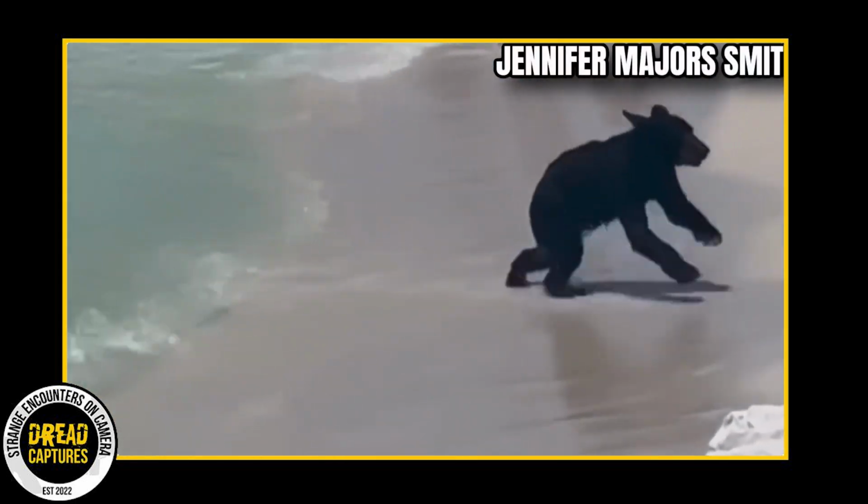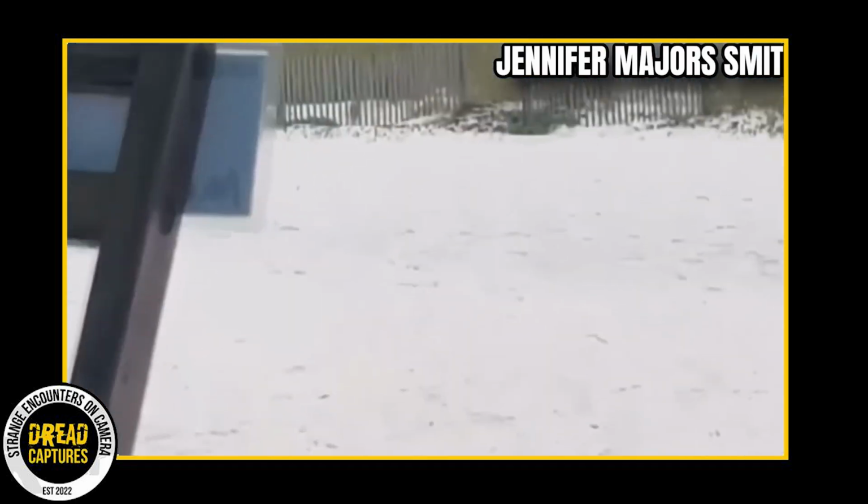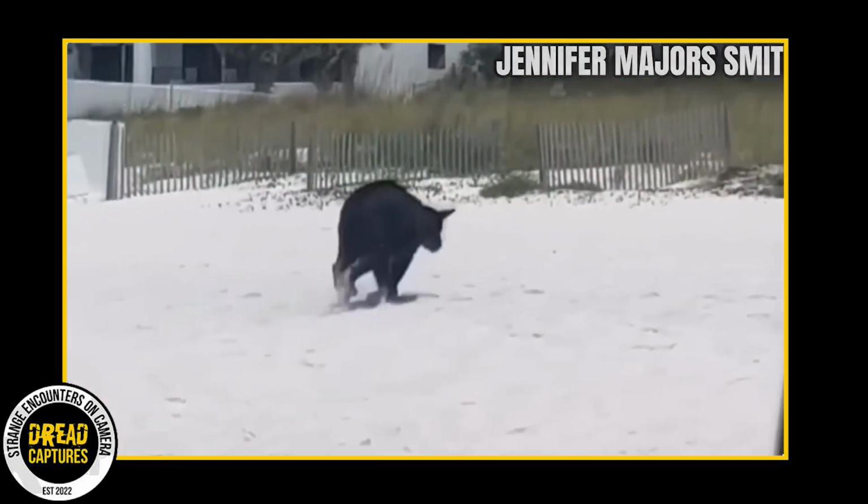It's not often she lets her cubs out of her sight. And how did this bear manage to get here, into the Gulf of Mexico, undetected, unnoticed?